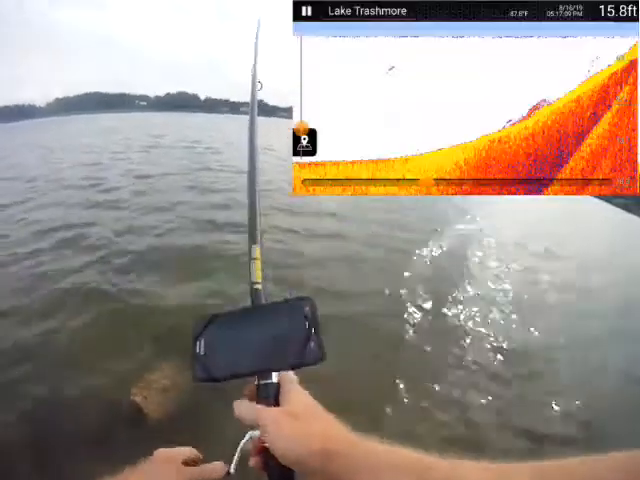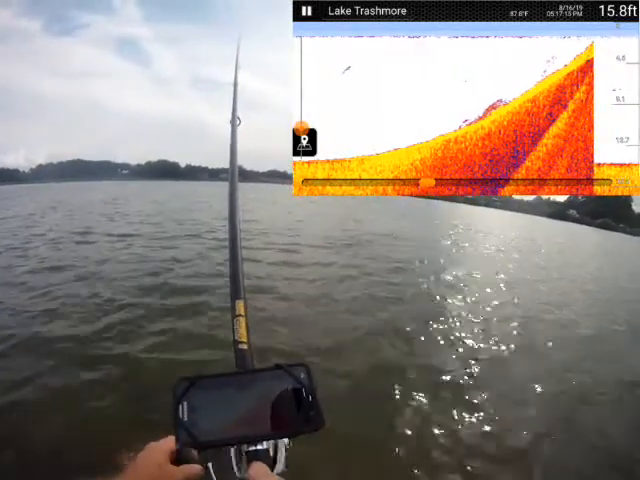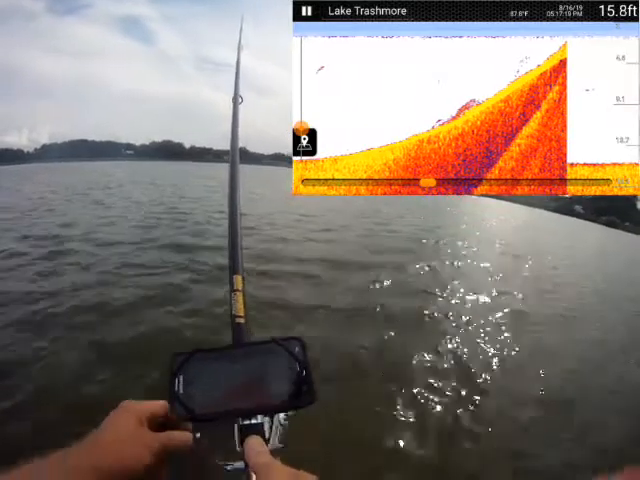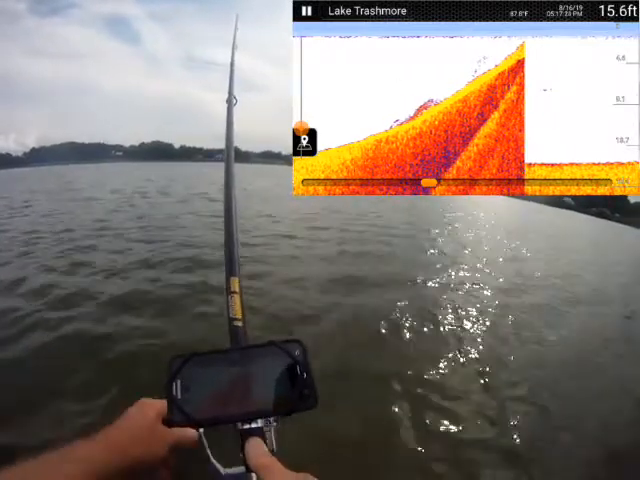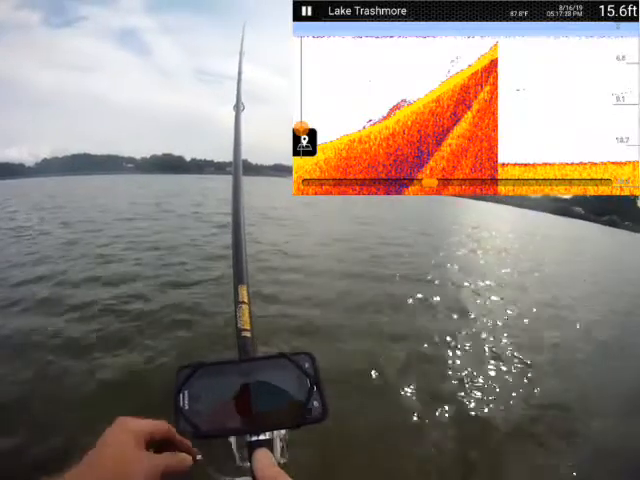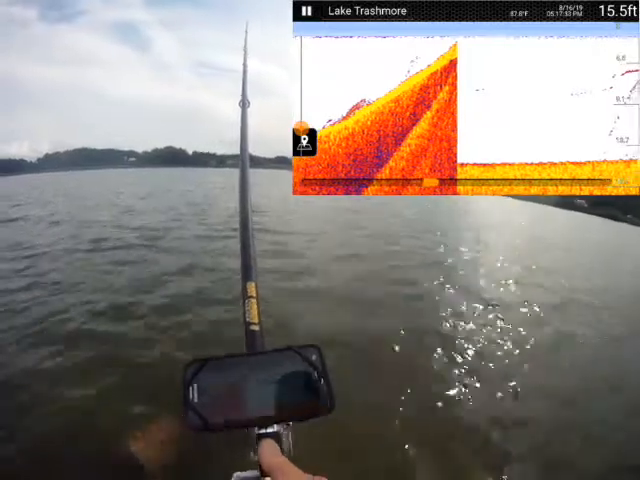All right. 15 feet deep. Pretty dead. Not seeing much in the way of signs of life.